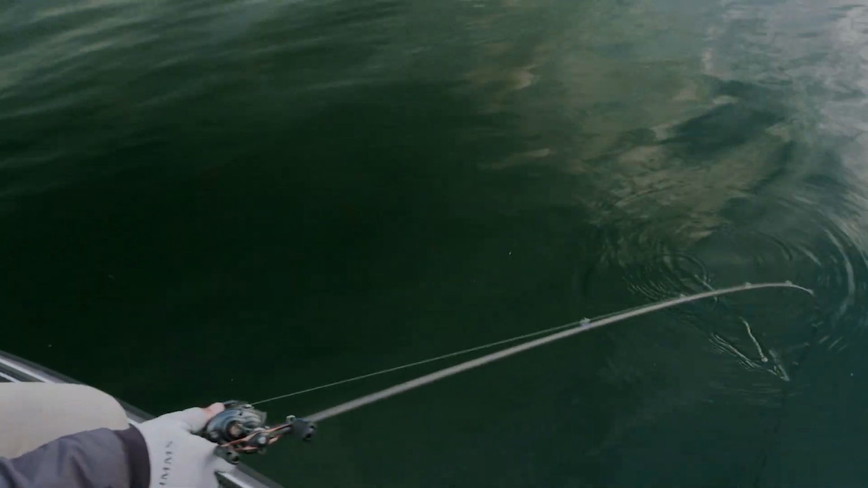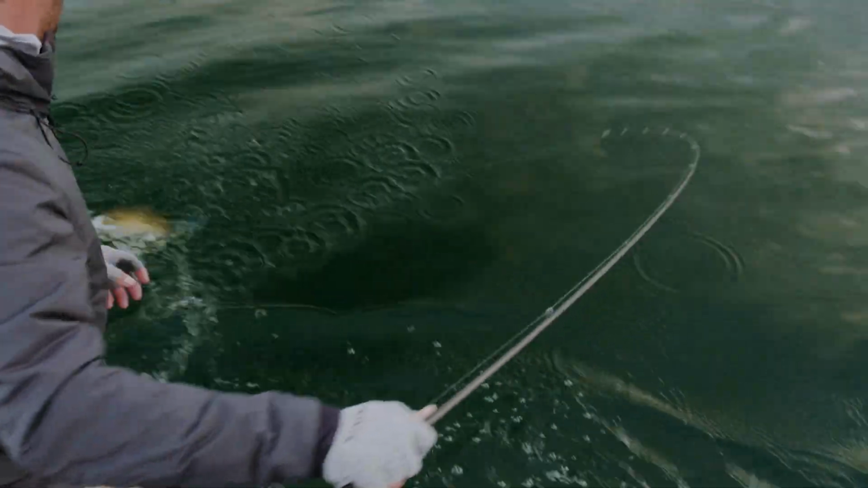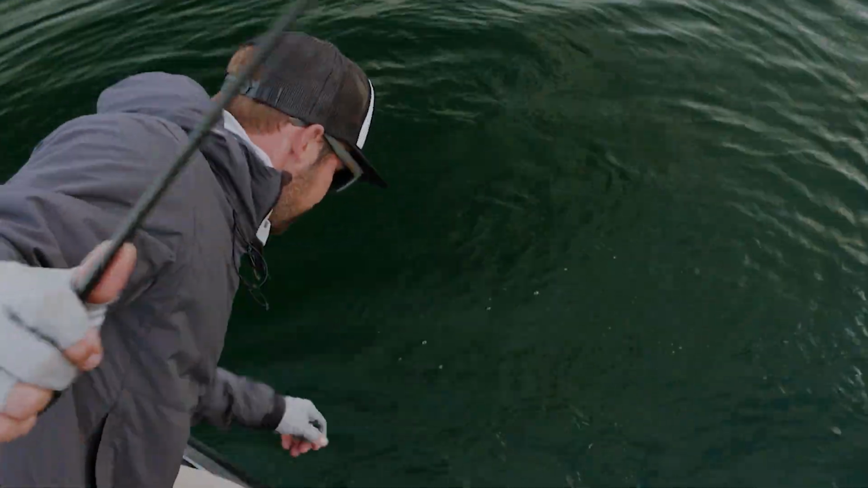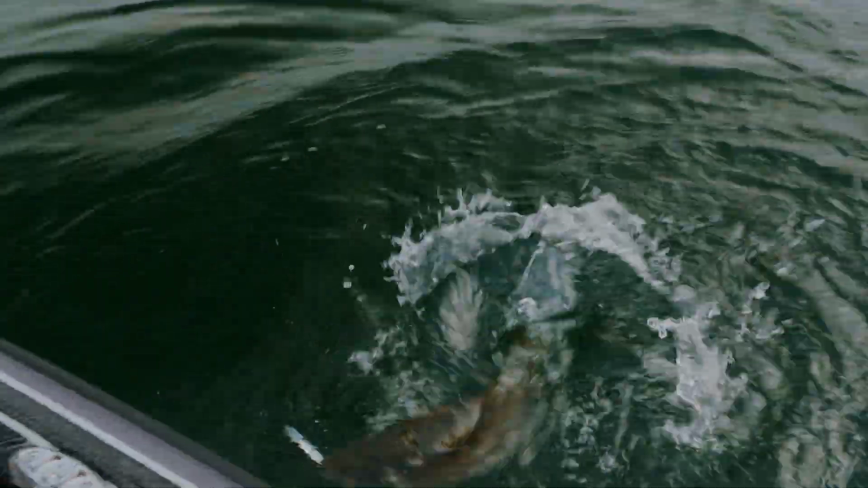One of the nice things about throwing a jerkbait with smallmouth is they hit it so hard, and they're called smallmouth for a reason. Their mouth is a lot smaller, so having 3 hooks plays a big part. When they get by the boat like that fighting, it gives you extra hook points. Gosh, he ate it head first too. That's how you want him to eat it.